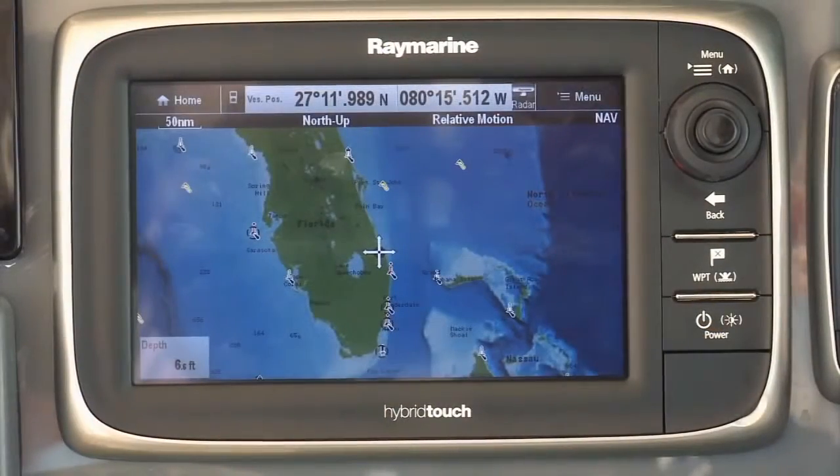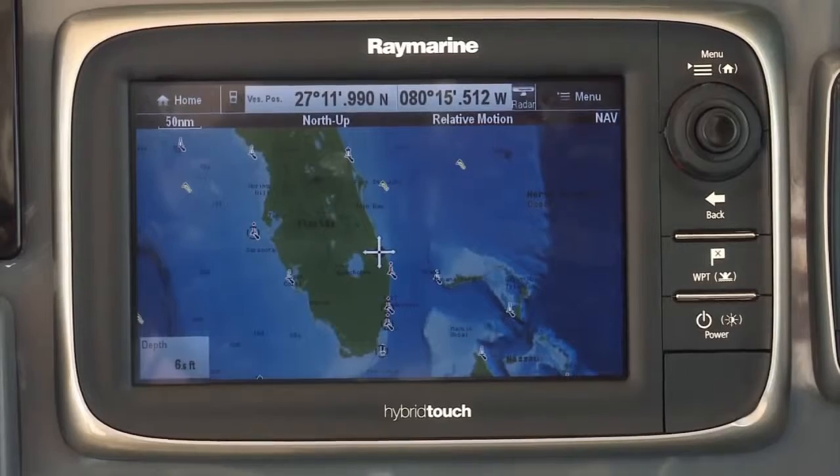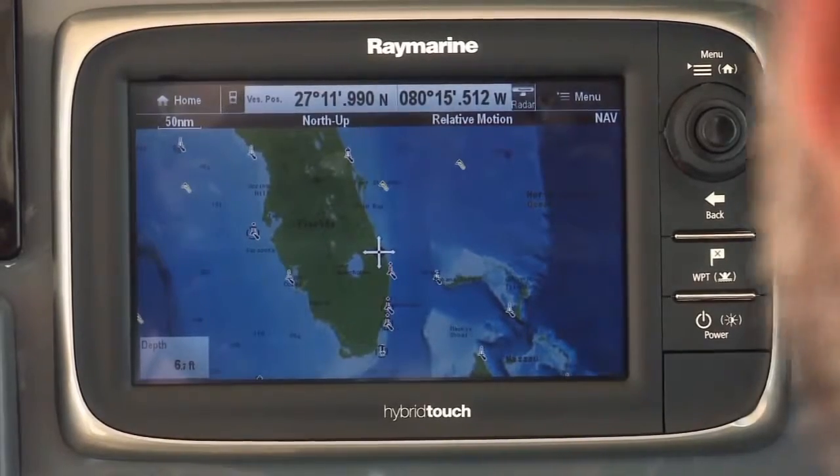With the E7, Raymarine's developed a brand new user interface. It's called Lighthouse. Super easy to use. Come take a look with me. The new Lighthouse interface basically eliminates the need to reach for your owner's manual. Let me demonstrate how easy the Lighthouse user interface really reacts.